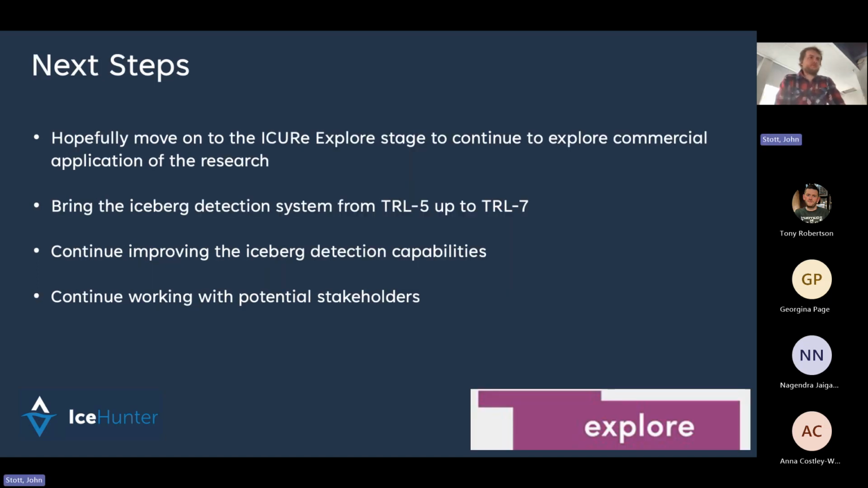So what are the next steps? Basically, we want to move on to what's called the IQ Explorer stage. The IQ is like a training program. You go through about 12 weeks of commercialization training, and they show you how to deliver a pitch to potential contacts, investors, or stakeholders who may be interested in your technology or your product.